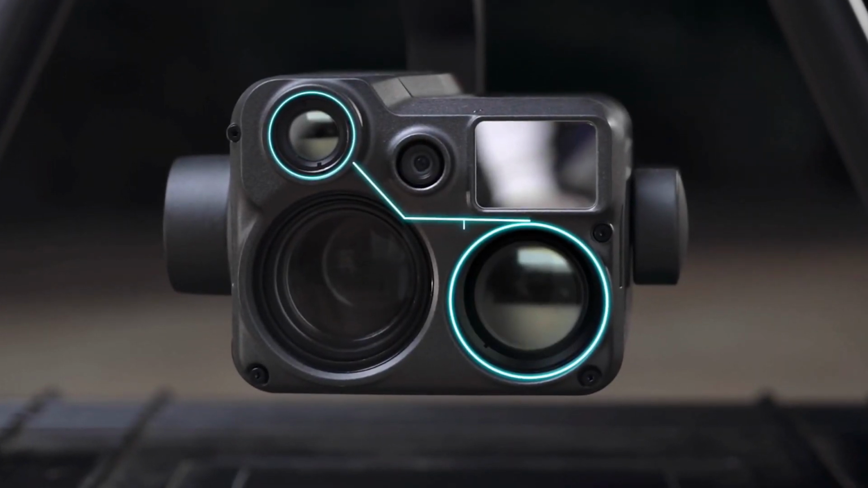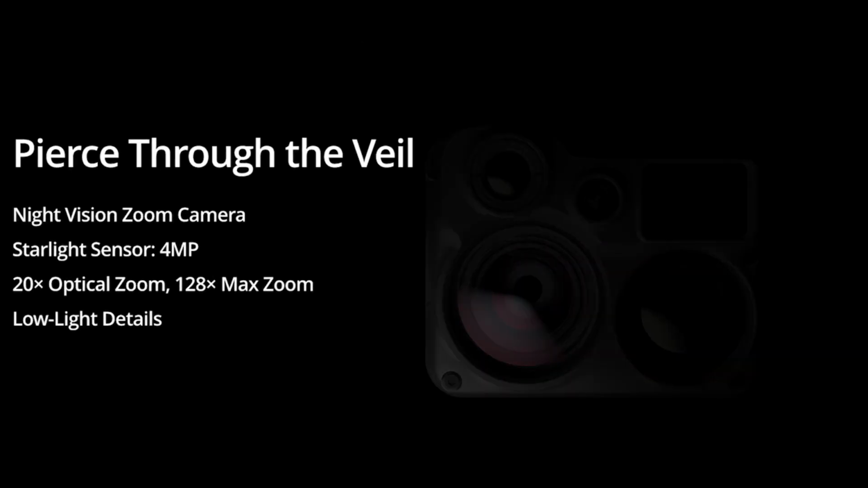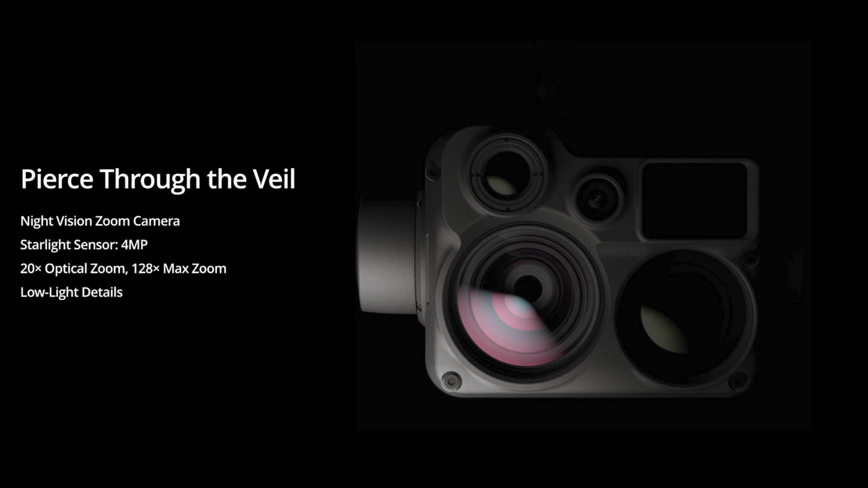So you can see we have some limitations on the zoom side because it is a much smaller camera sensor, and it is only at 4 megapixels versus the H20T's camera at 20 megapixels with a larger camera sensor, which obviously explains why we have more resolution there. But we have a trade-off, because we're adding another nighttime camera, a thermal camera, and we're also adding the starlight capabilities for regular nighttime, and that's where some of the trade-off comes in.